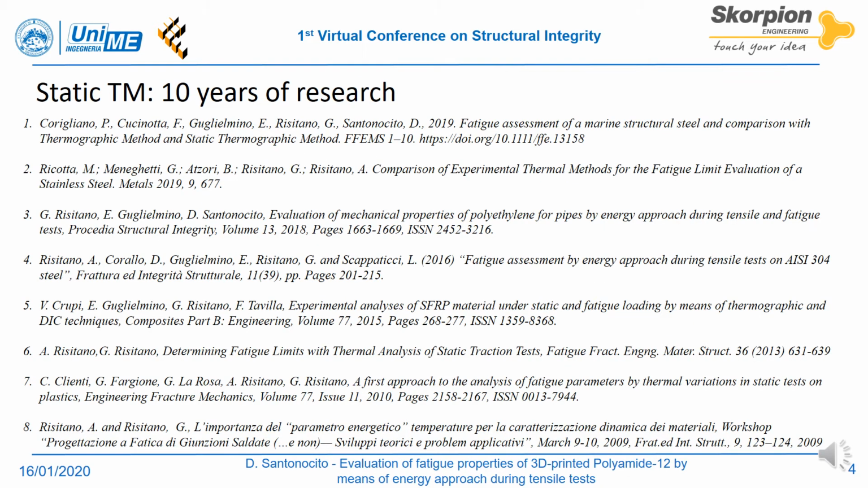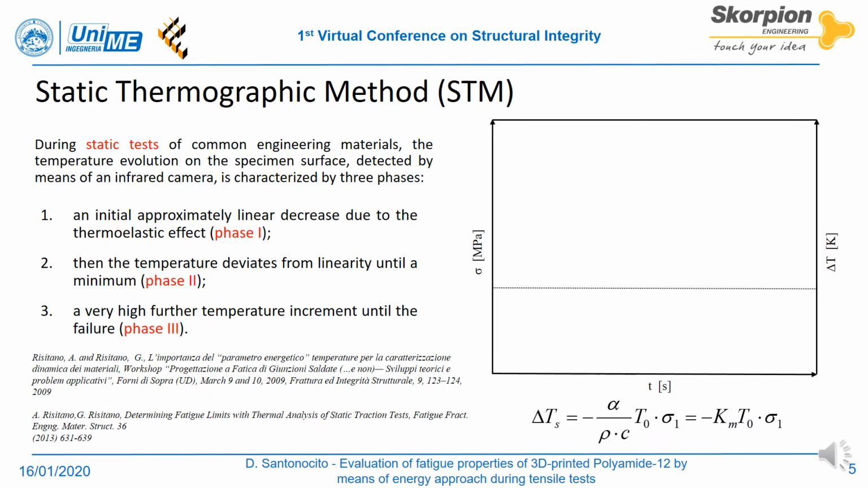The static thermographic method has been developed during the last 10 years. The first paper by Risitano and Risitano was presented in 2009. In 2013, Risitano and Risitano proposed the static thermographic method as a rapid procedure to derive the fatigue limit from a tensile test. During static tests of common engineering materials, the specimen's temperature is characterized by three phases.